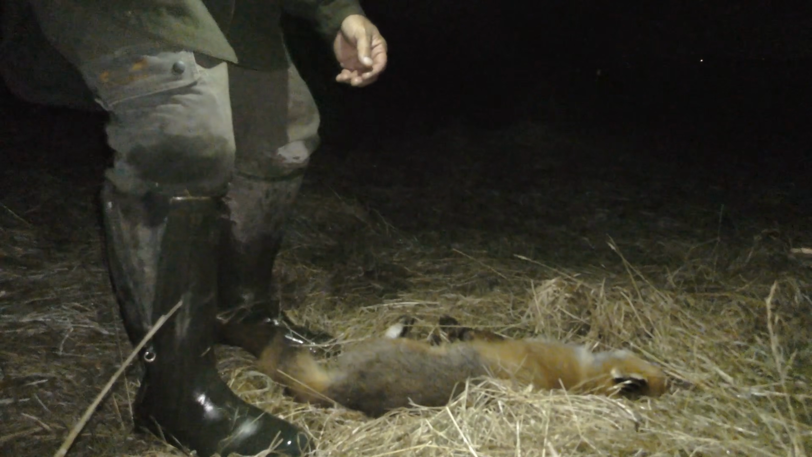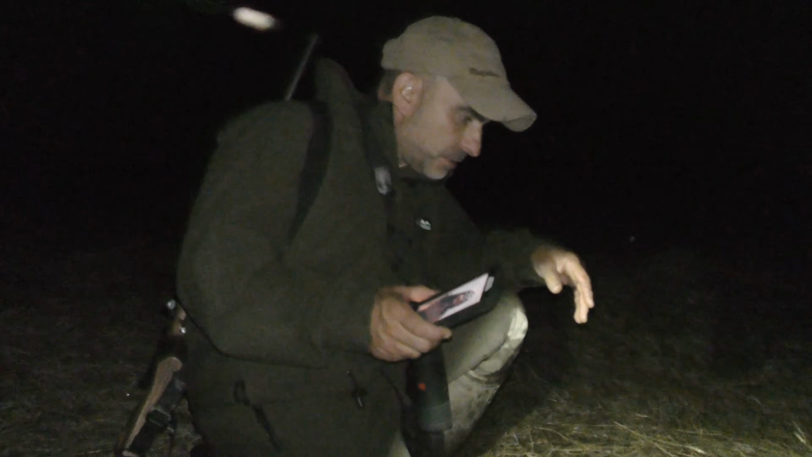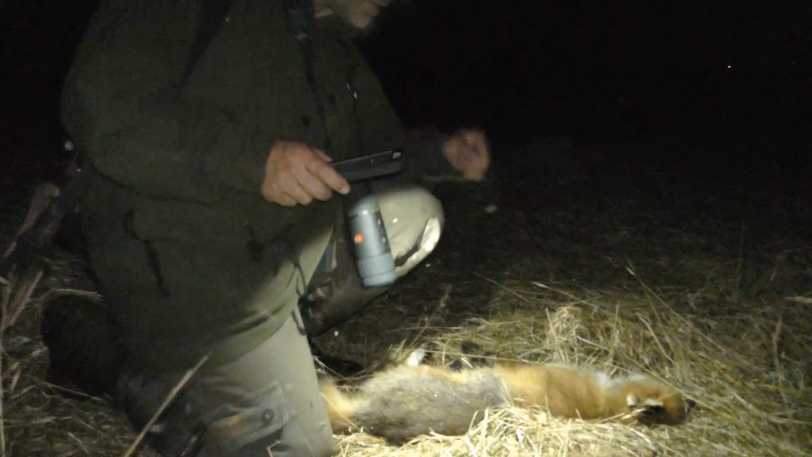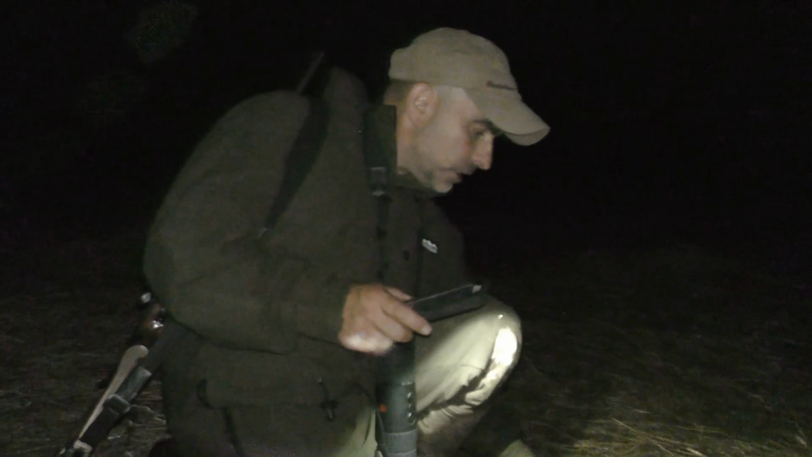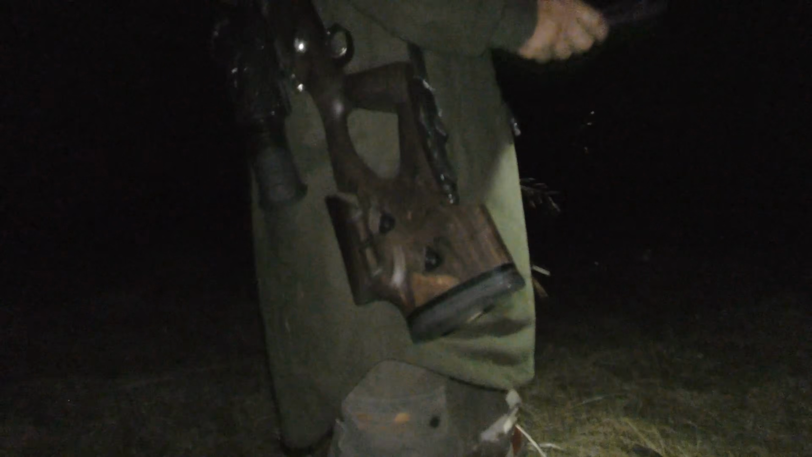Oh, there's that last one. It was actually a little bit further than I thought it was. That was probably more like about 80 yards. But yeah, it's made a bit of a mess of the head. I won't show that too much, but it was very humane, very quick, so good. Another one down.